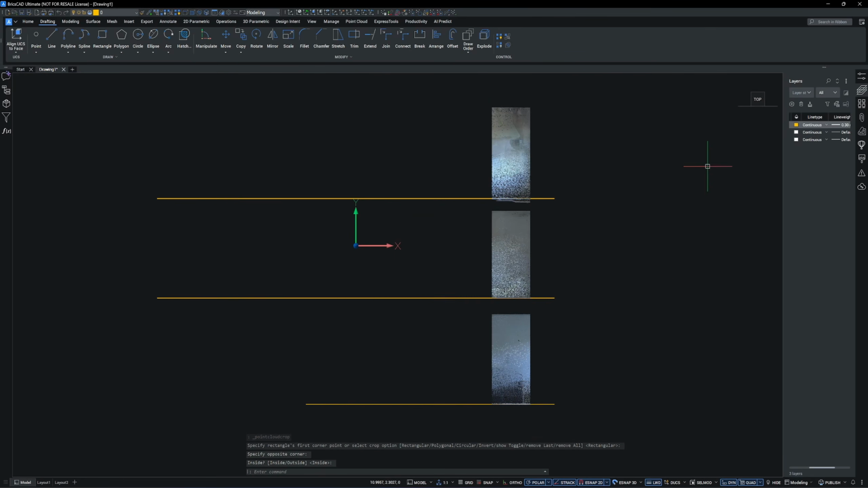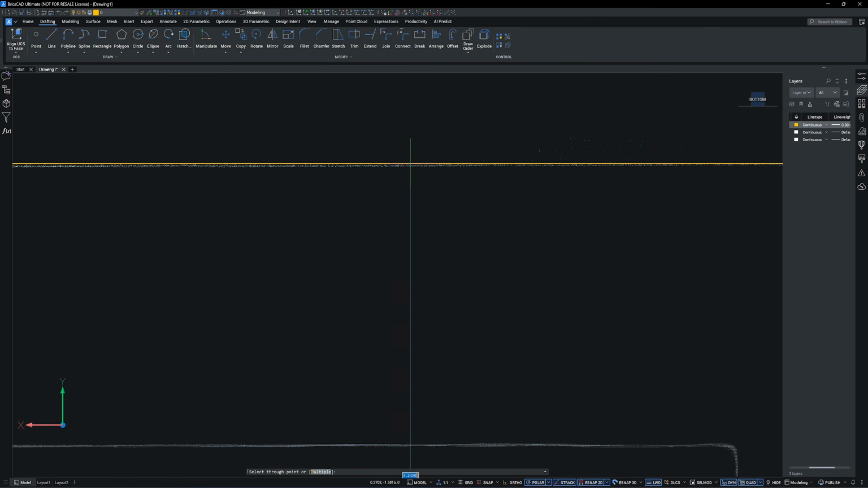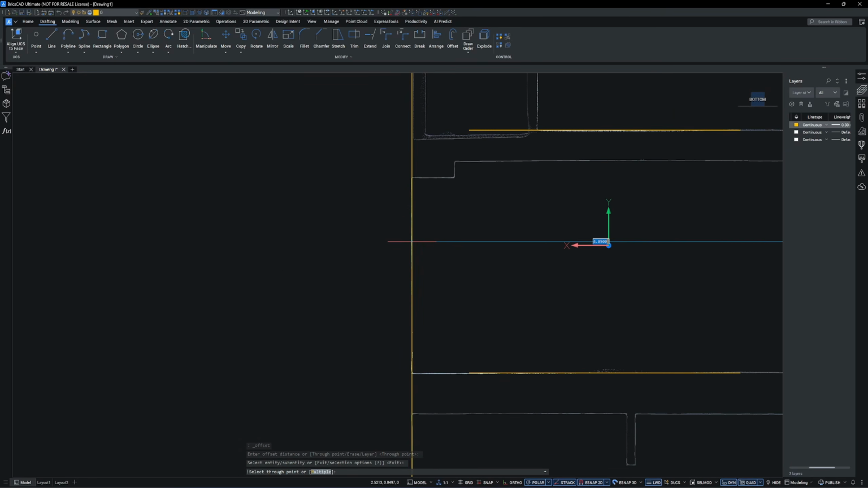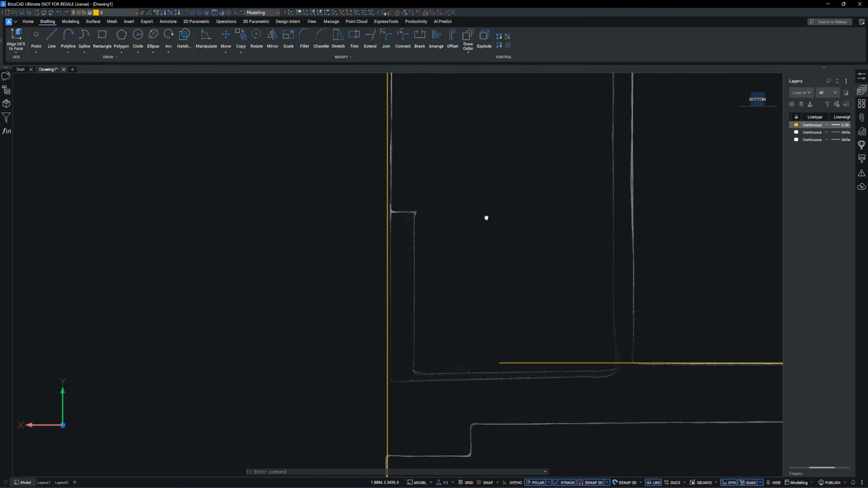Now let's check the level across the width. Once again, there is no detectable deviation. When checking the side wall with vertical lines, the building stands very straight.